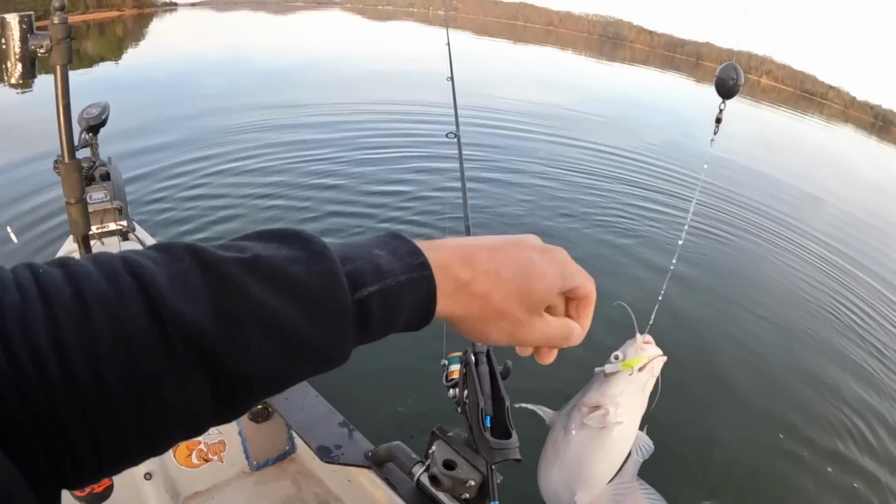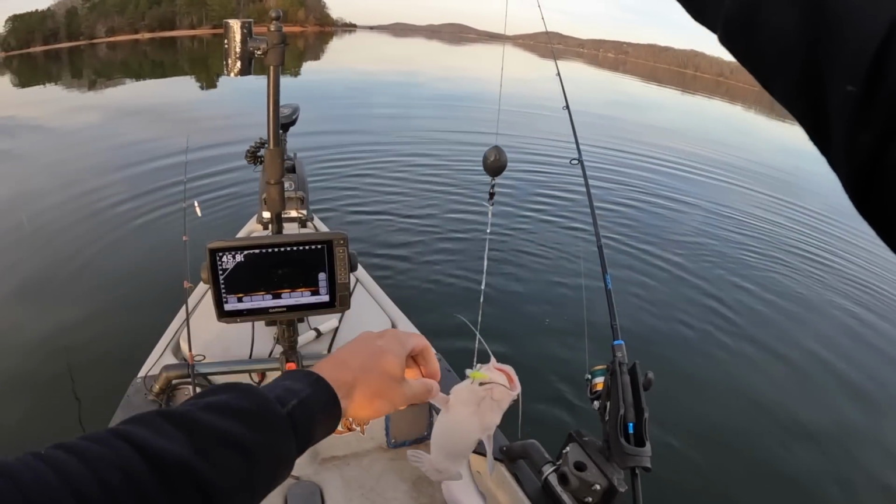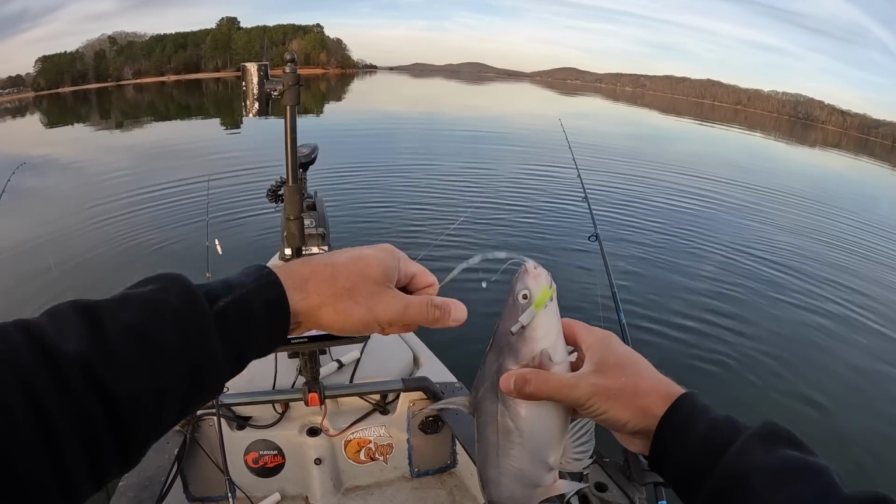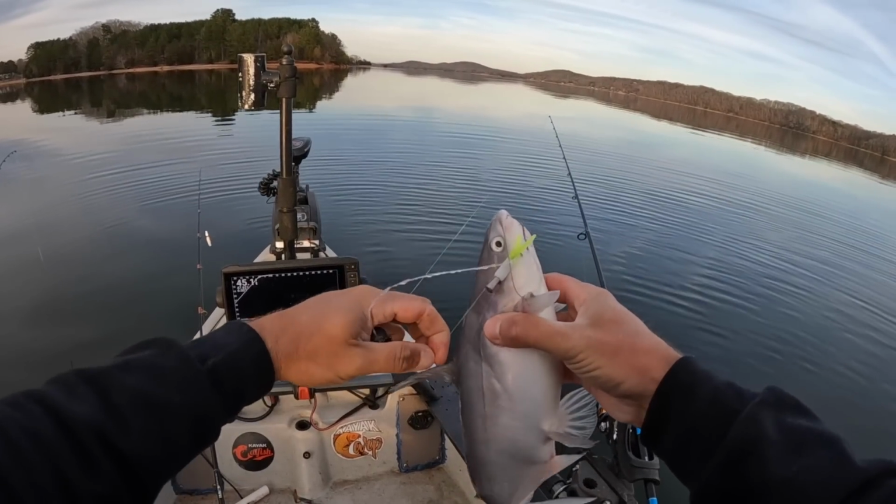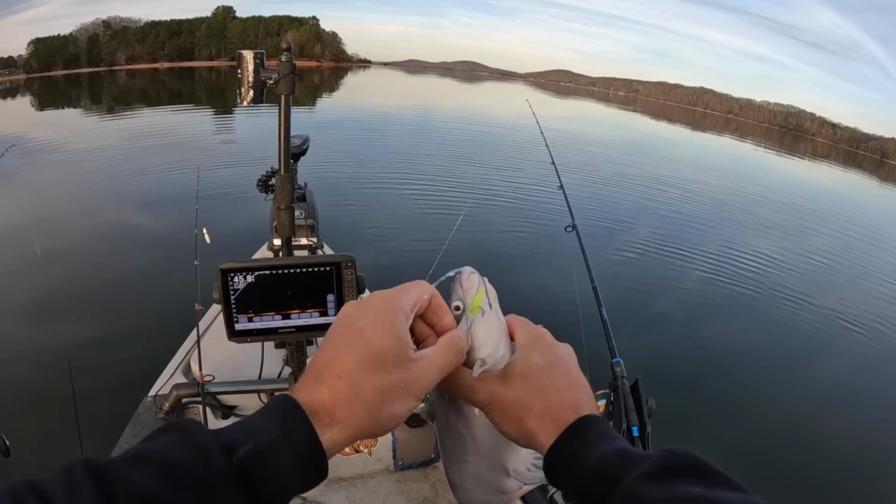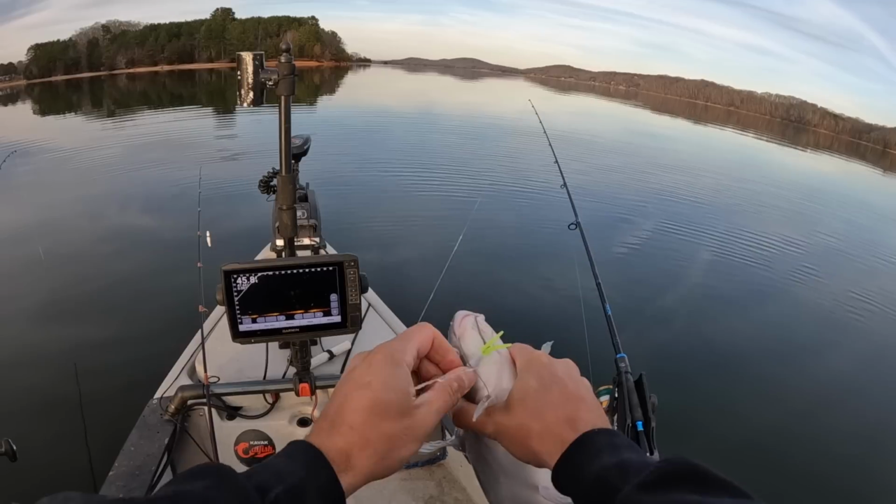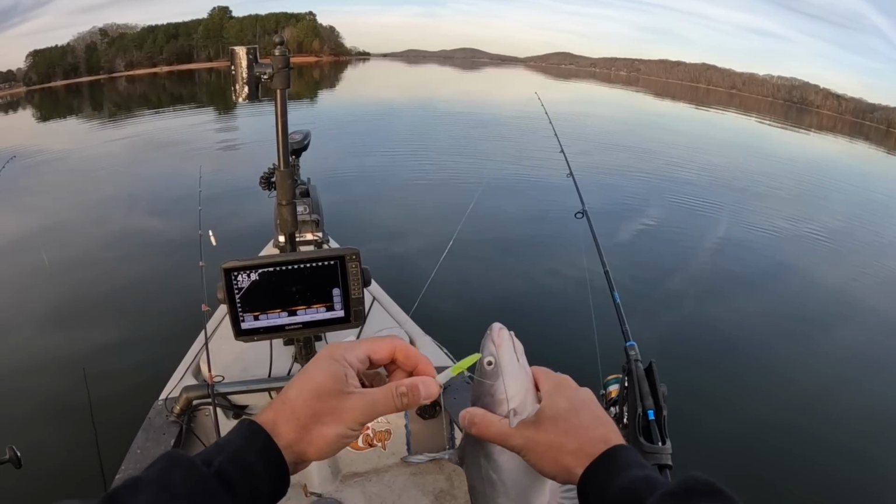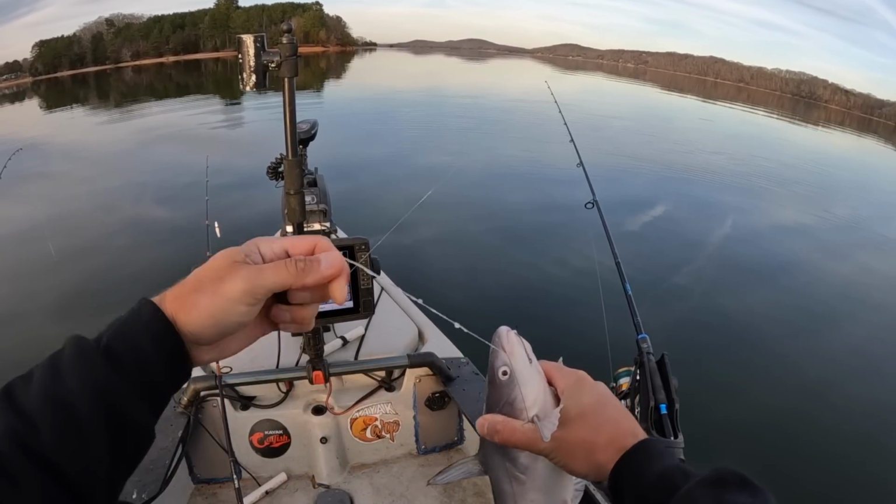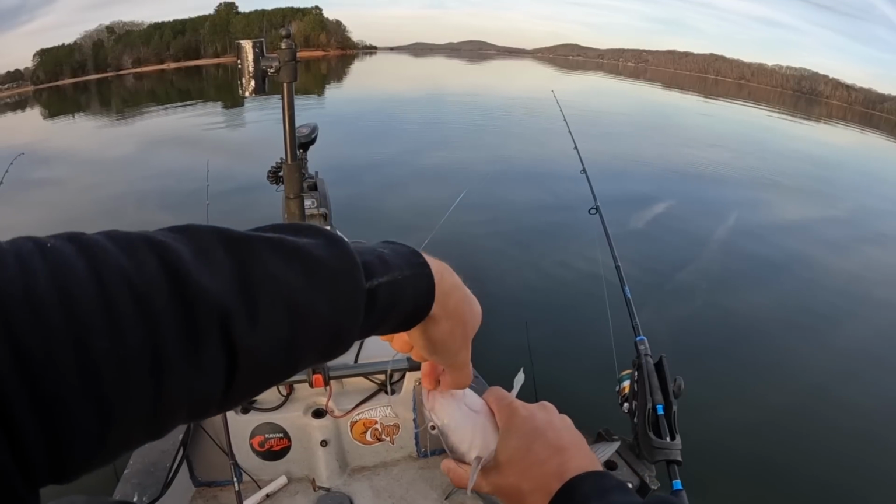He got that crappie jig. He's got the hook in the mouth, and the leader from the crappie jig around his dorsal fin. He got that in the jaw too. You've had a bad day fishing. Getting one hook in your mouth is bad enough, and you got two. There we go.